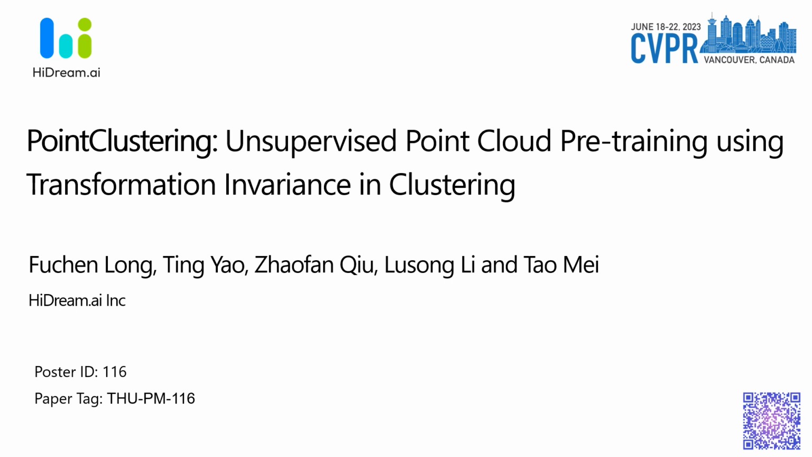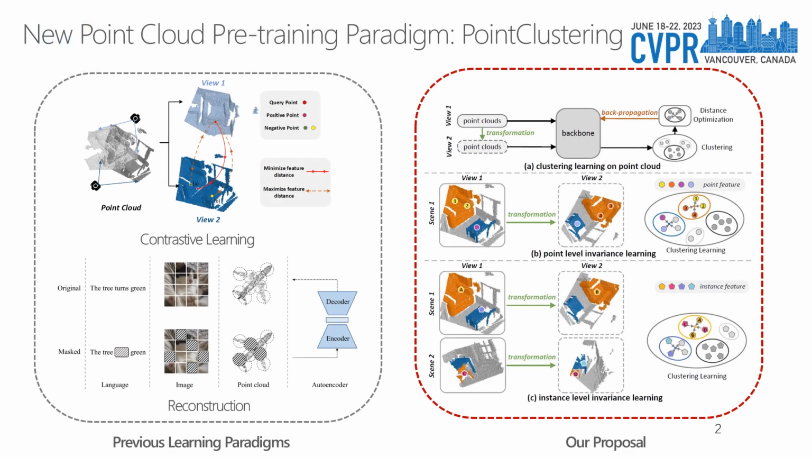I'm glad to introduce our work, Point Clustering: Unsupervised Point Cloud Pre-training using Transformation Invariance in Clustering. We first go through an overview of our proposal, the new learning paradigm for the unsupervised point cloud pre-training.